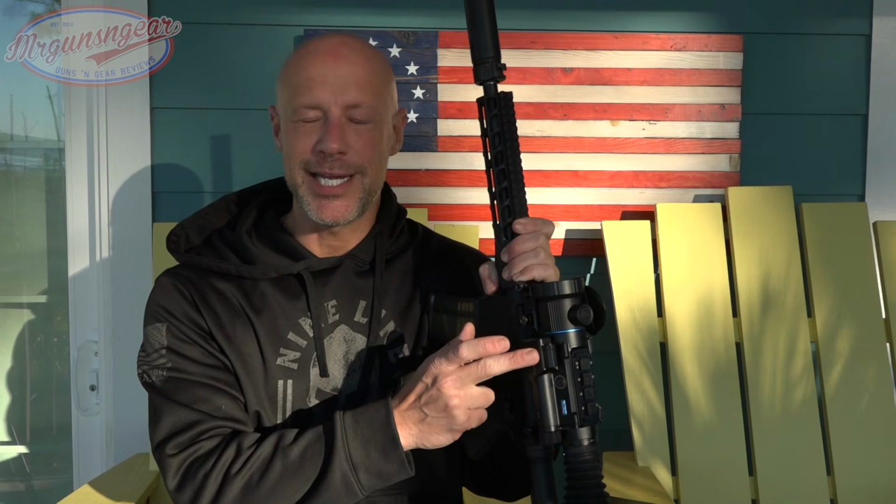On the books, it says it will get you a range out to 1,200 yards. I will tell you, in my personal experience, that's going to depend a lot on the object, as it normally does with laser rangefinders. However, I have been able to laze out to 850 yards with this one. So that's pretty good in terms of practical capabilities out there on the range.